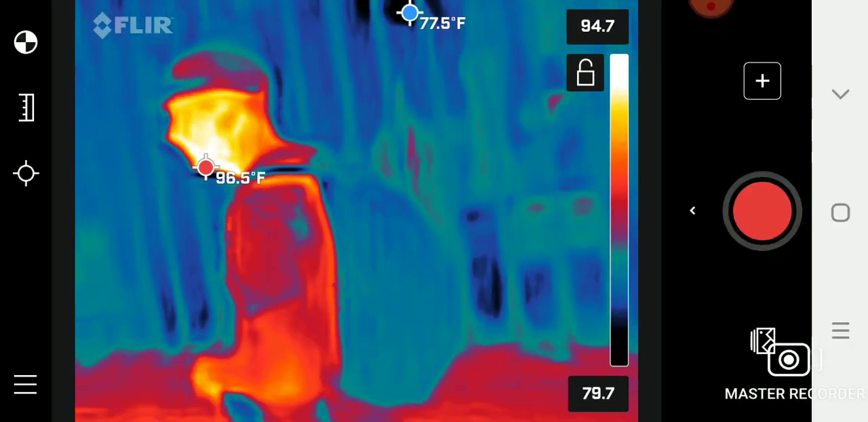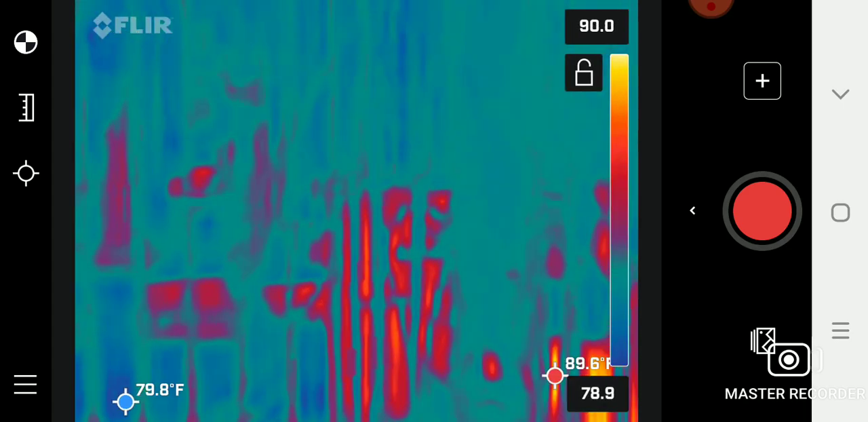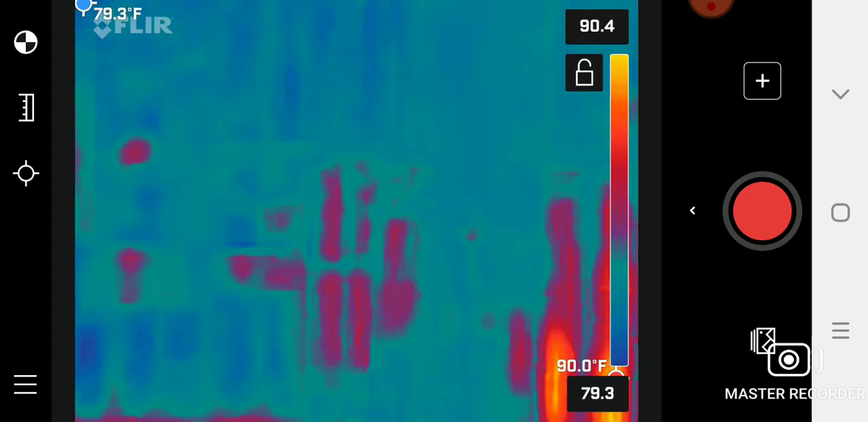Did I hit a button I wasn't supposed to? No, it wasn't him at all. You have no screen? This screen. So we're going to change out the battery real quick.